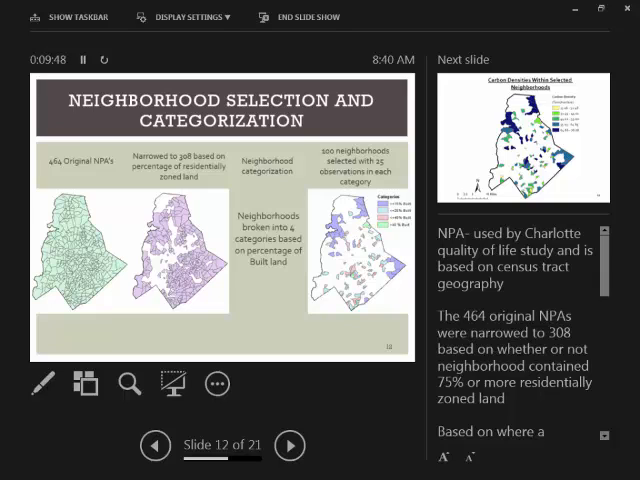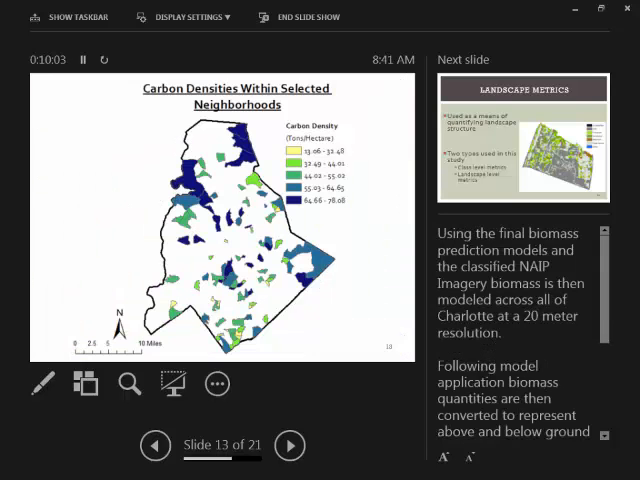But the 4 categories we came up with were less than 15% built lands, 15 to 25% built lands, 25 to 40% built lands, and anything more than 40% built lands. And using the carbon quantities, we then calculated a carbon density across each of the selected neighborhoods, which will be used in our next set of models that I'll talk about here in a second.